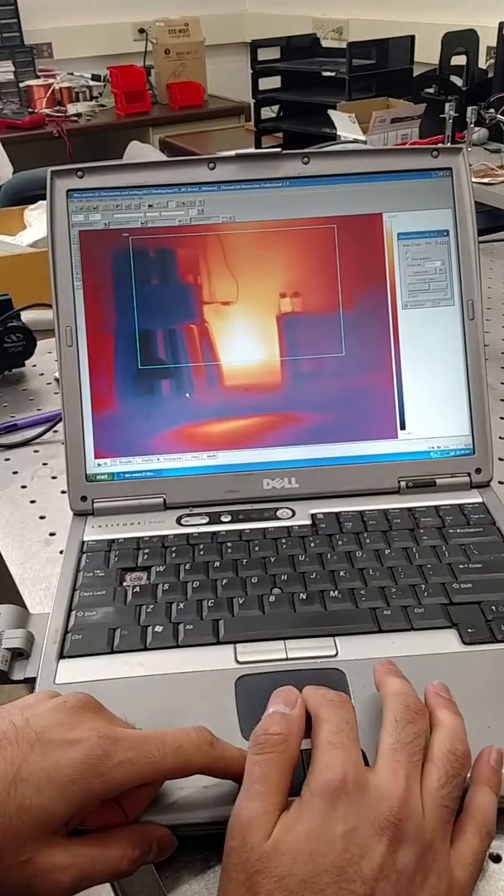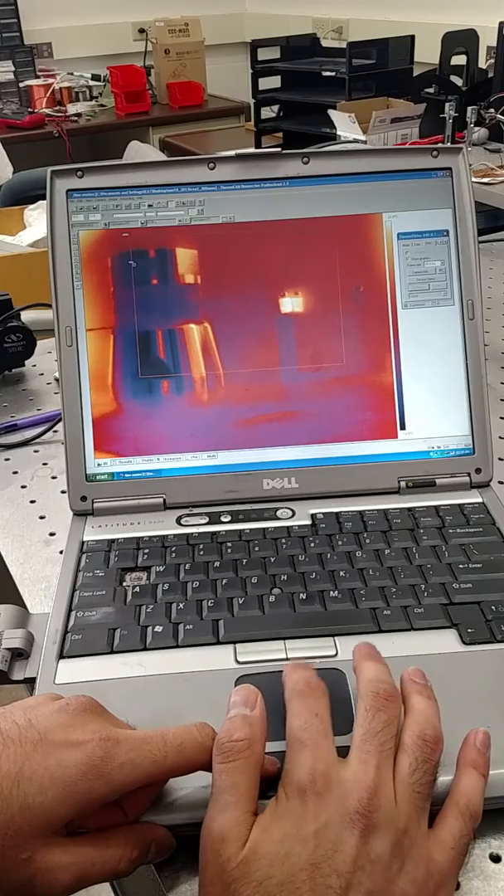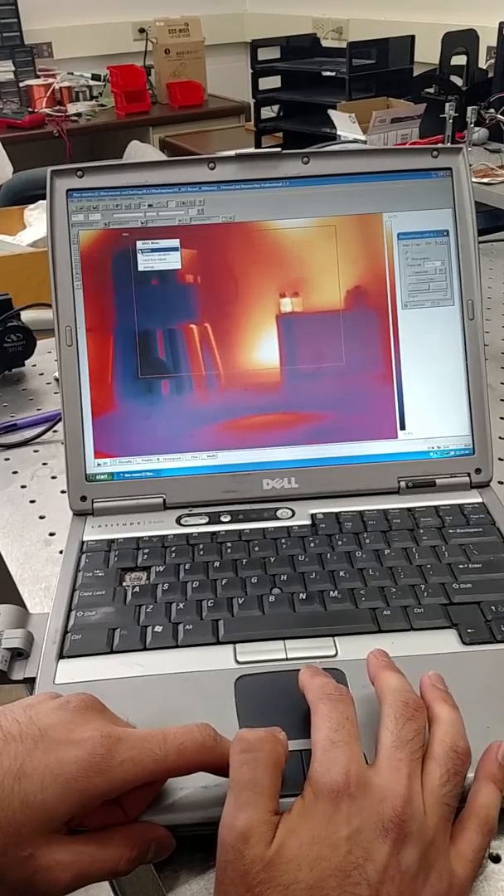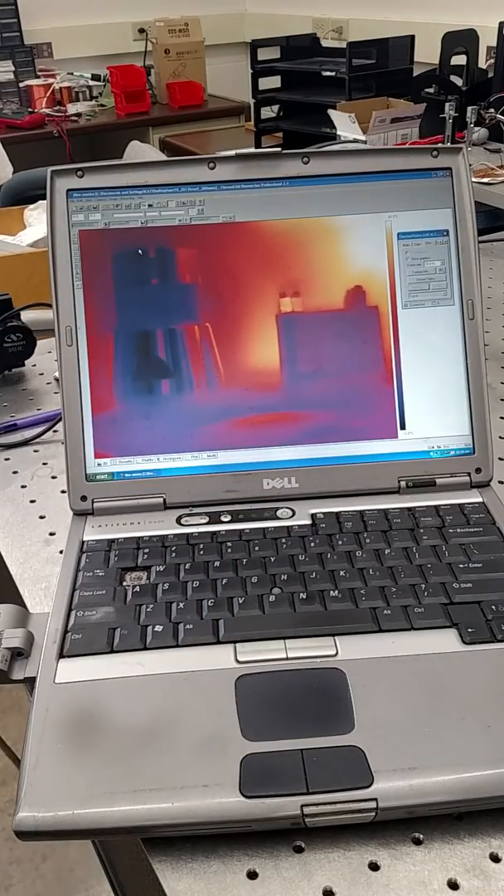Okay, so now we did that. Now we can take the big picture of our sample. I think I can delete this box here. I think you have to left click it and delete. Okay, so now we have the right emissivity, we have the right sample. Now we're going to have to hook it up to the voltage.